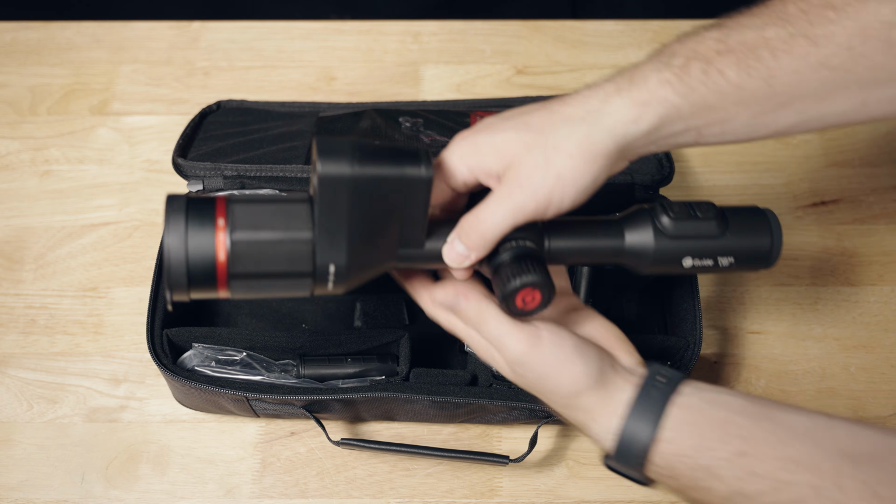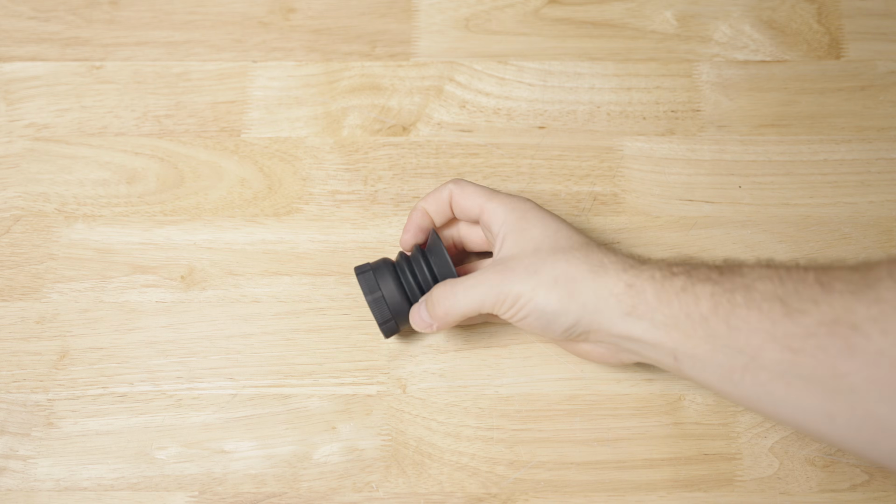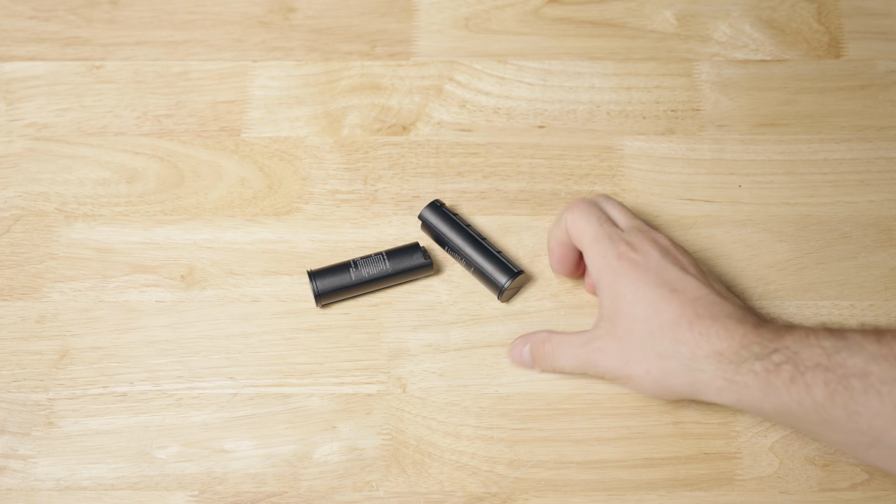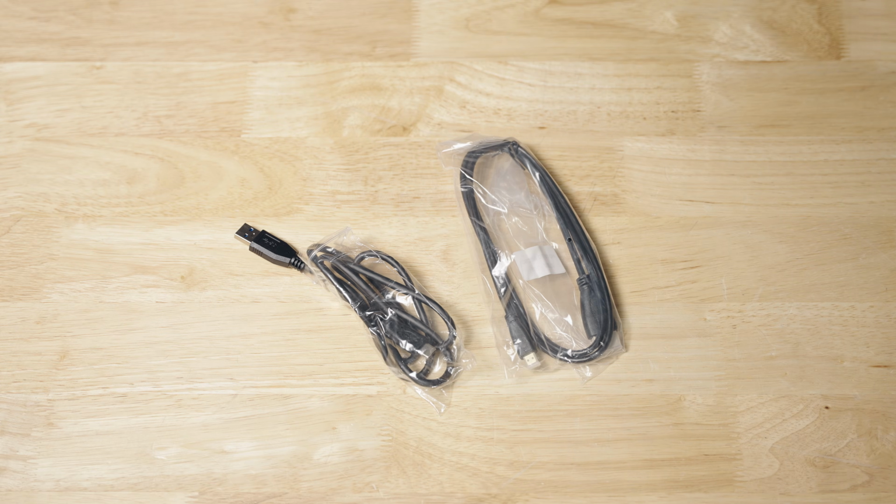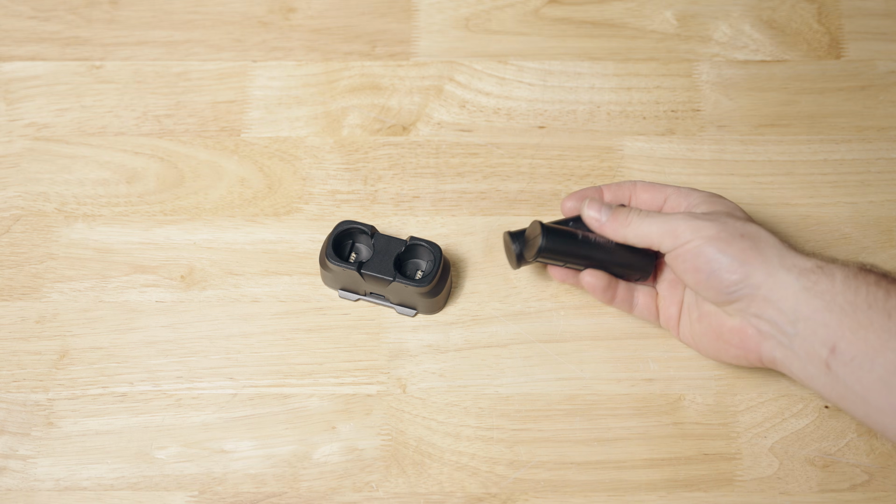So there's going to be the optic itself. We will come back to that, of course. You have an eye cup, not 1, but 2 spare external batteries. You do get a set of scope rings included, various cables, one for the scope to computer, I'm assuming, and the other for the included charger. A nice charger for the 2 included batteries.